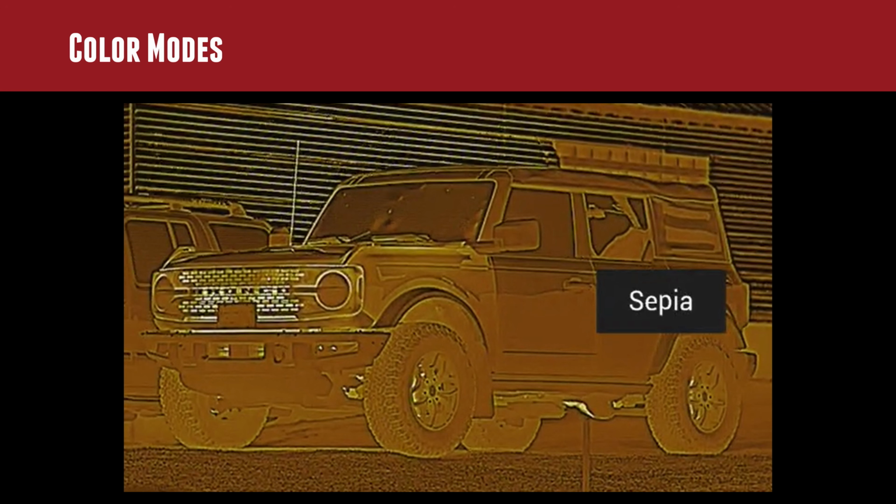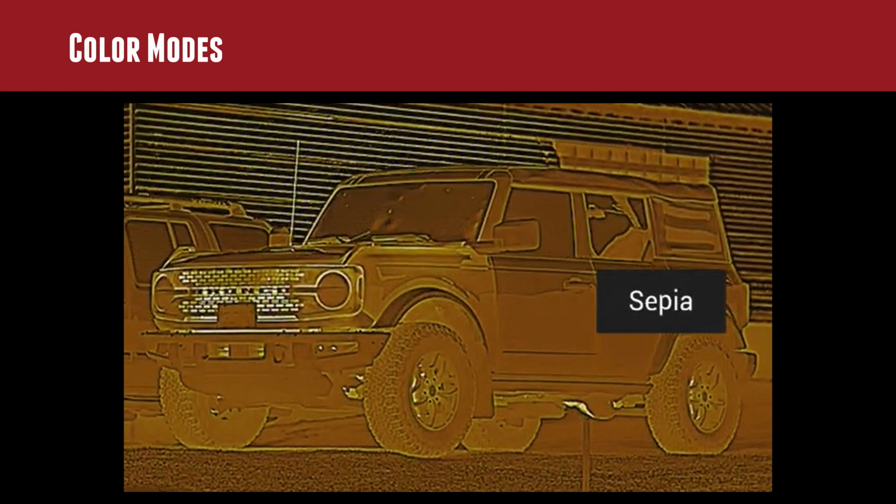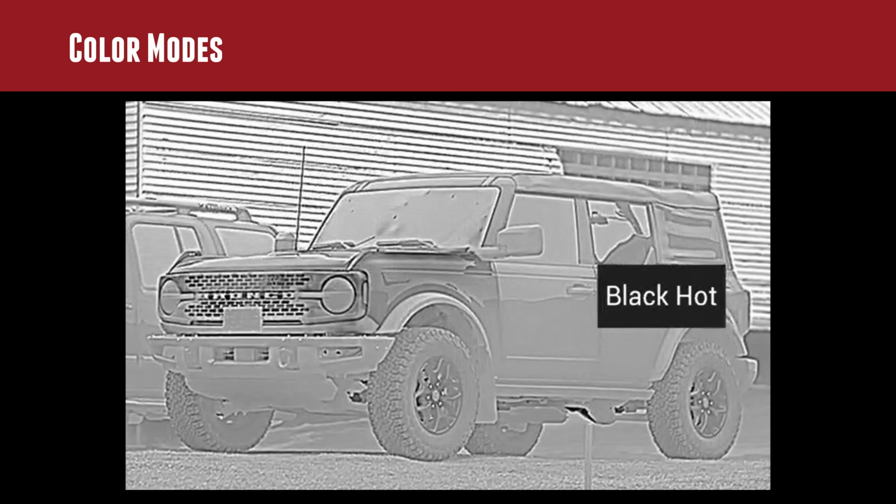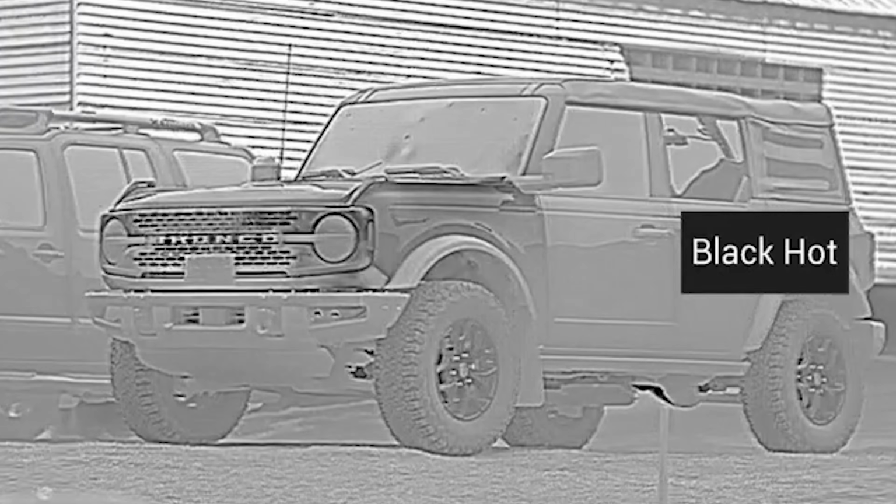Sepia, same idea, natural tones. It's going to go from kind of a really white, tan-ish color for the highlights, and then all the way down to a dark brown and then into black for the cooler temperatures there. White hot, it definitely just gives you that contrast where there's heat. I actually like the black hot. It's almost like you've got a photorealistic rendering of a daytime scene in a surrealistic format. It looks a little bit more natural to my eye, so that's particularly interesting.